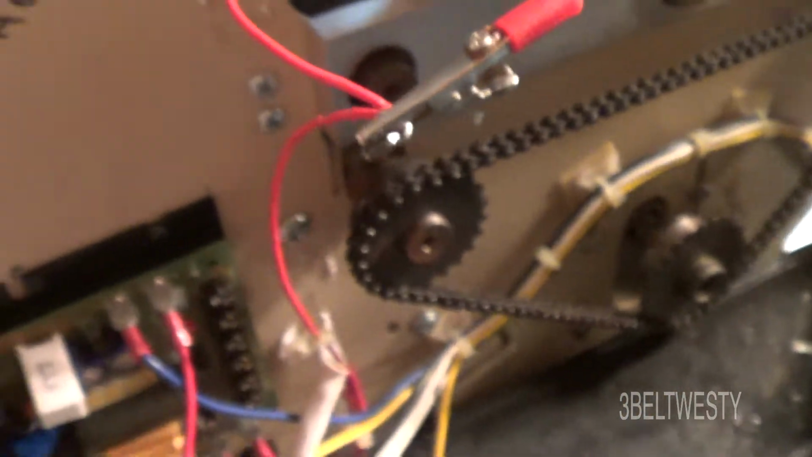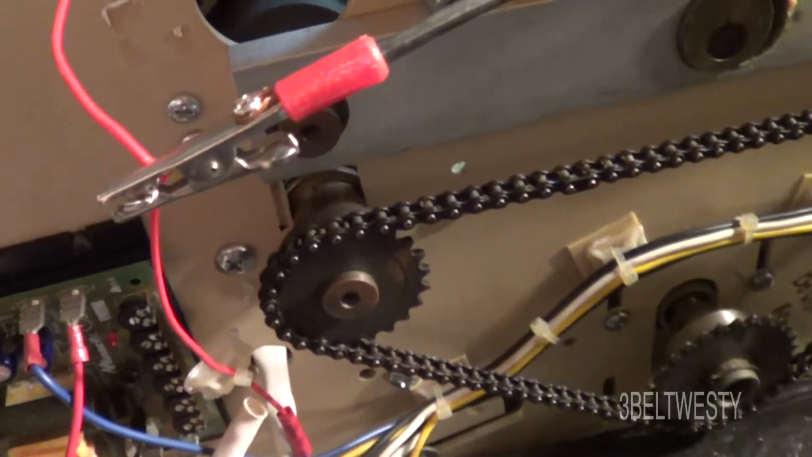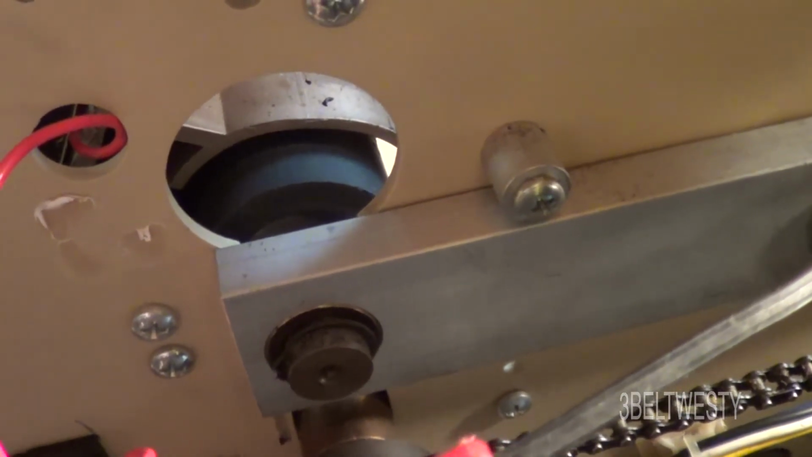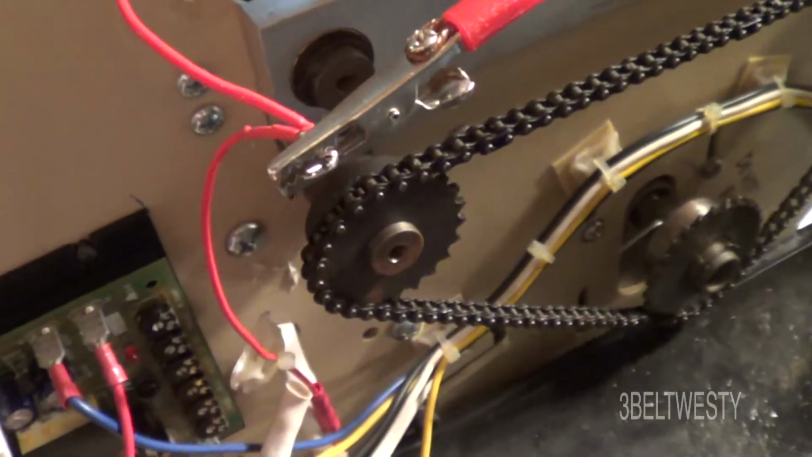And on this particular machine, when you really want to run some laminate, what you do is you have the roller slightly revolving at the slowest speed, kind of like a rotisserie, and what that does, it gets the heat even on the roller down there, because this is not a heated roller machine. So I keep the roller going a little bit.